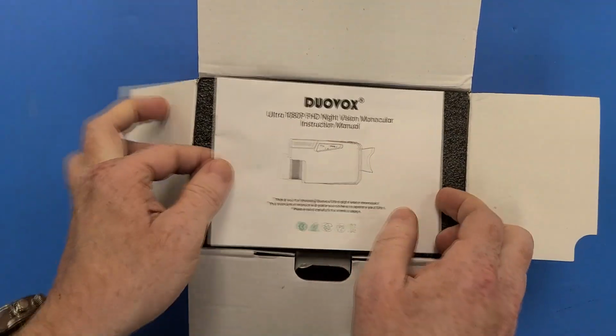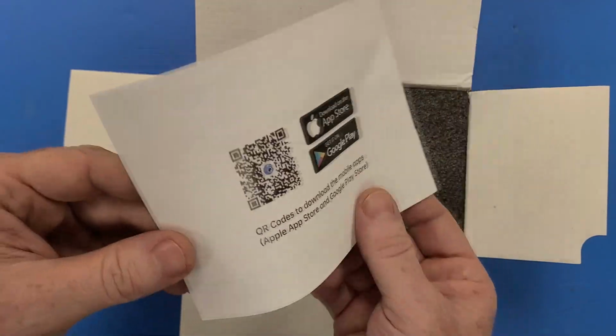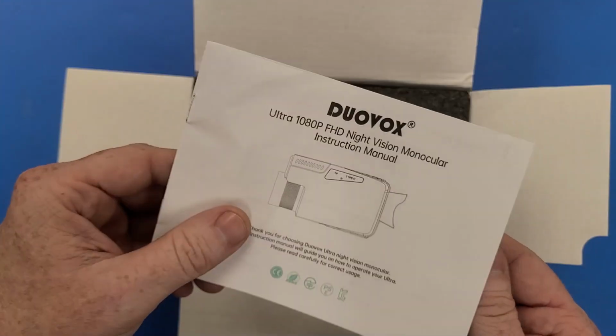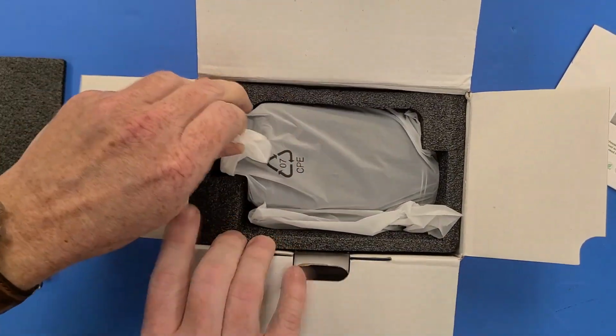There we go, here's the manual. Comes with a QR code so you can download applications from the App Store that will install things from Xi Jinping right onto your phone. Of course, this device does indeed come from Shenzhen.